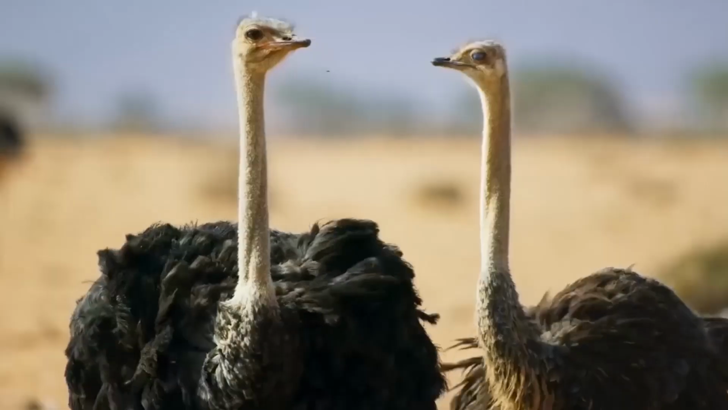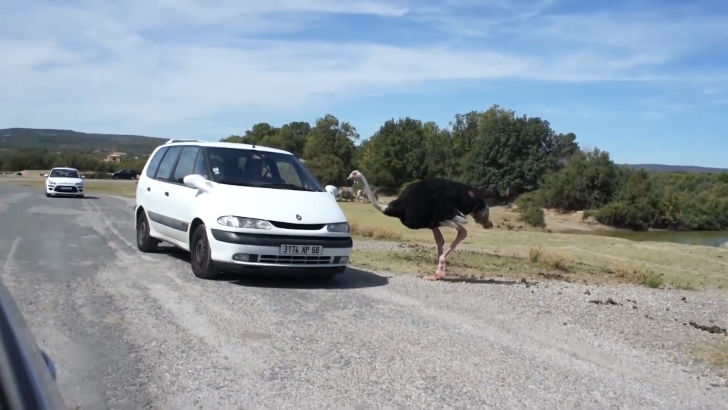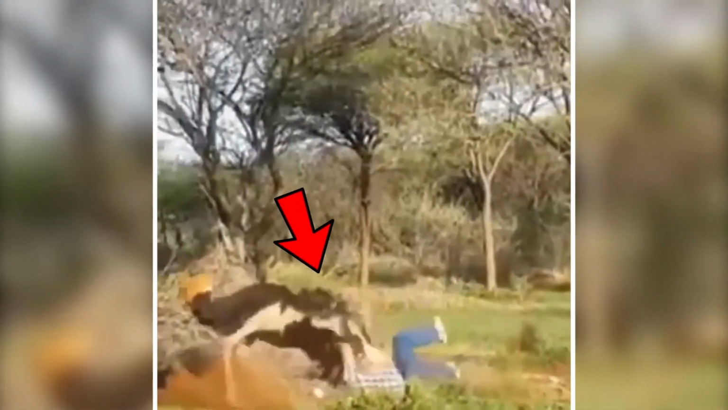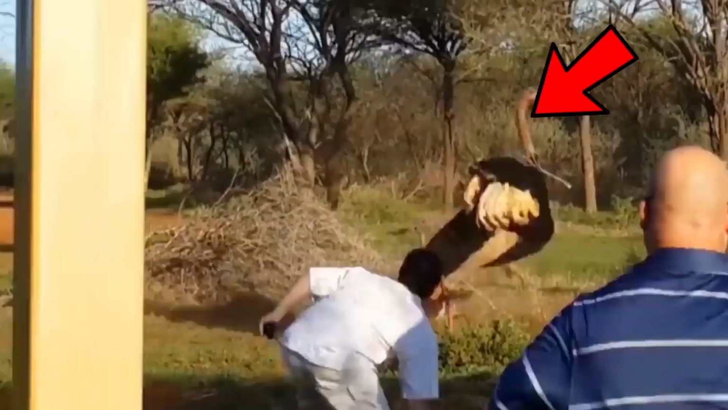Did you know that ostriches are the biggest and heaviest birds out there? Even though they're usually harmless and don't bite much, we found a video of one going berserk and attacking a man. A group of guys were just hanging out when suddenly the ostrich went after one of them.